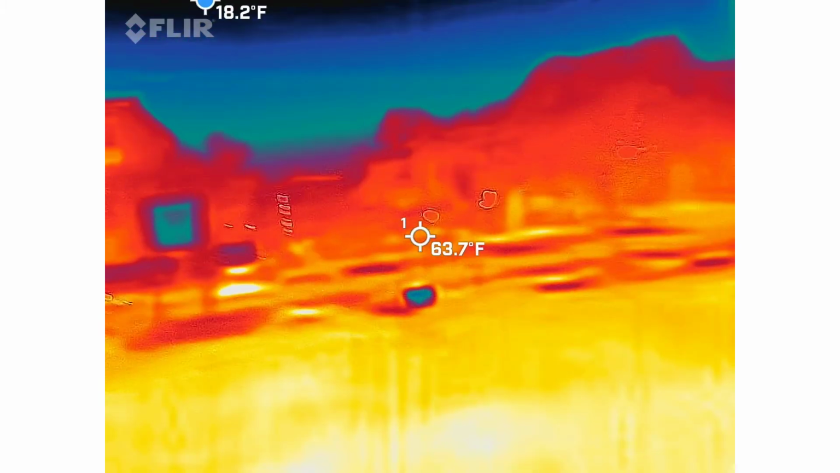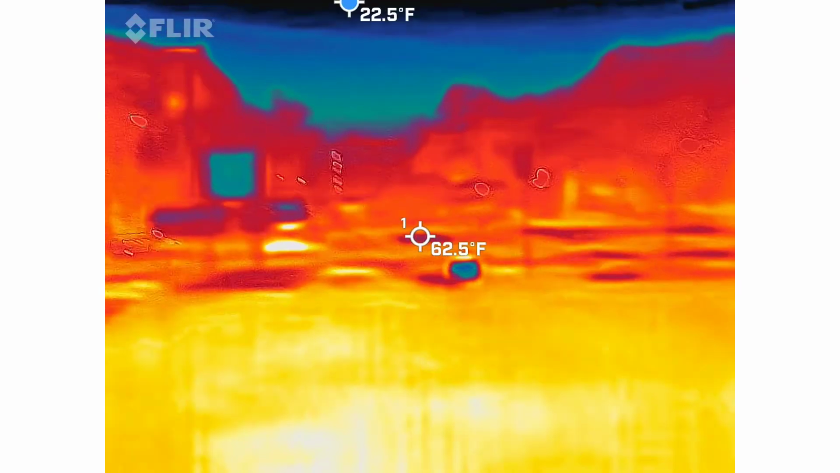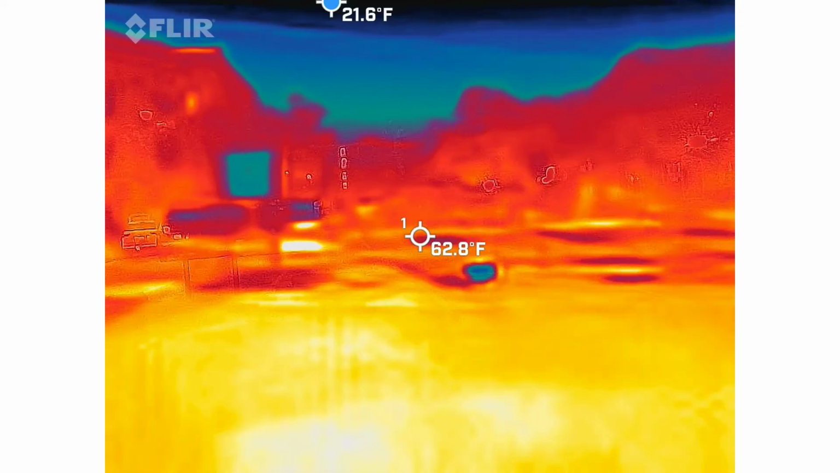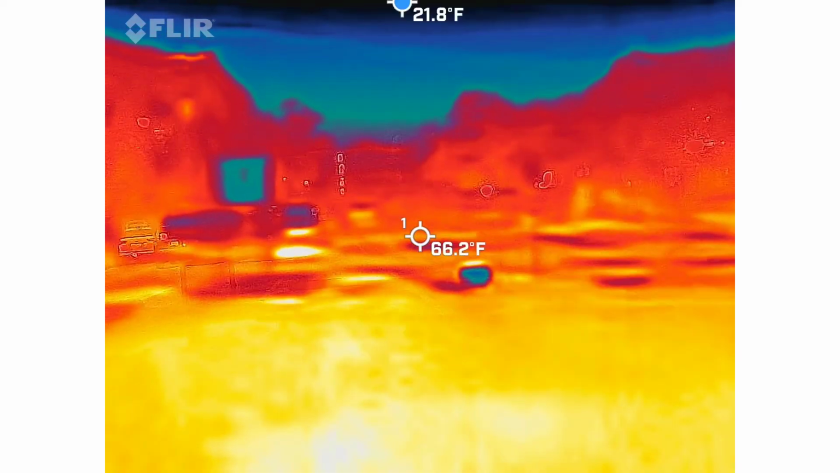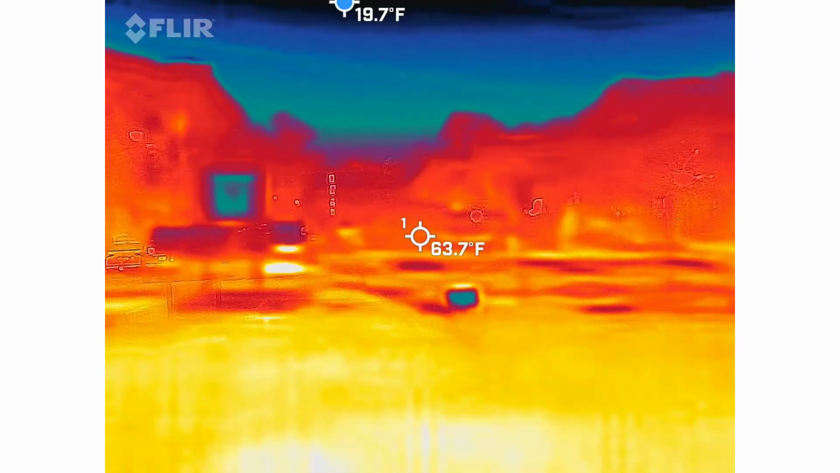It's just a cold dot. But there's nothing there. You don't see anything. But that light over yonder is your warm spot.